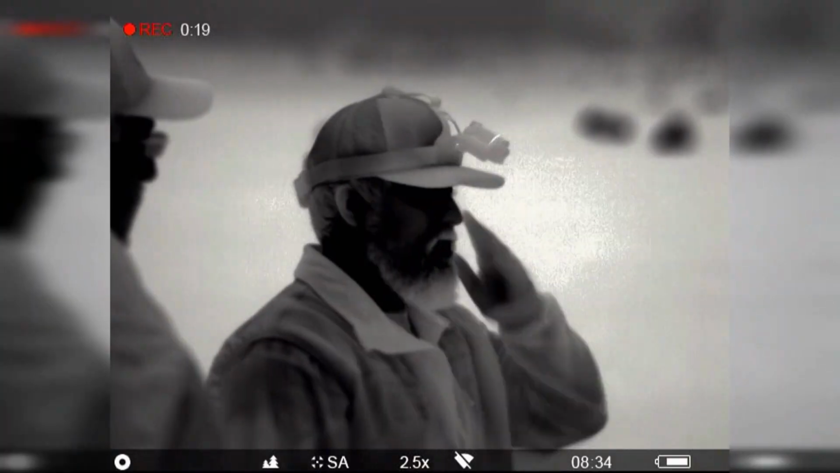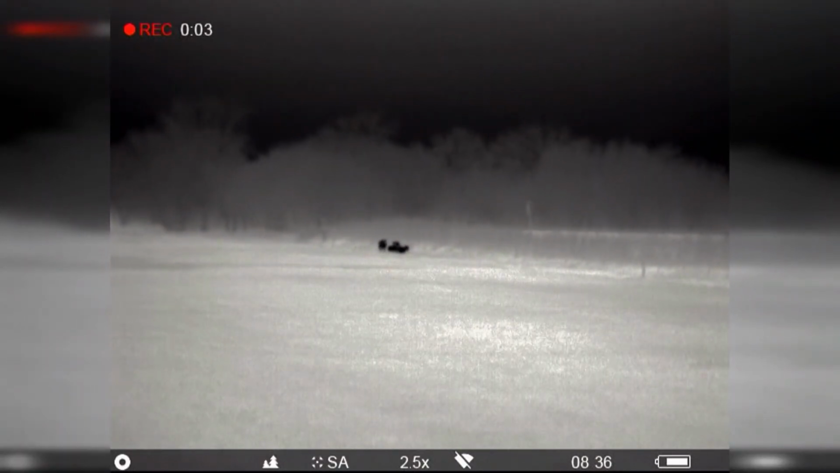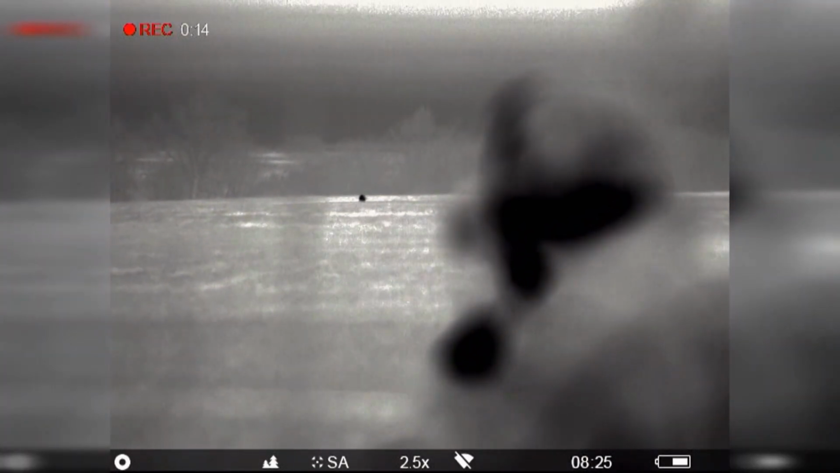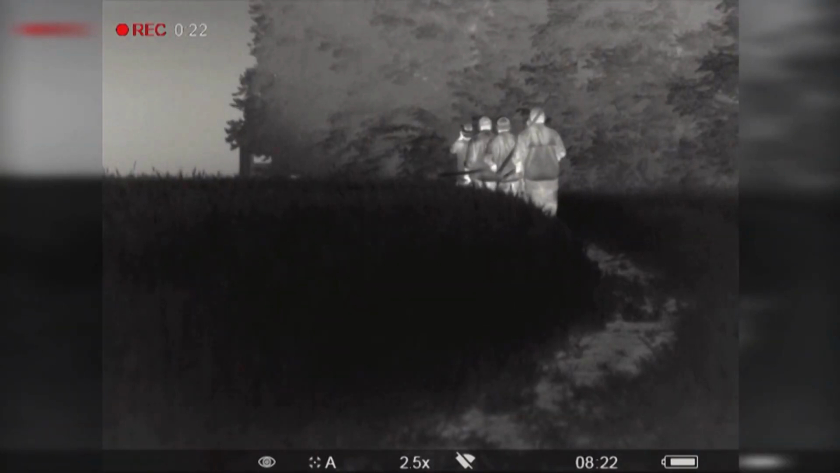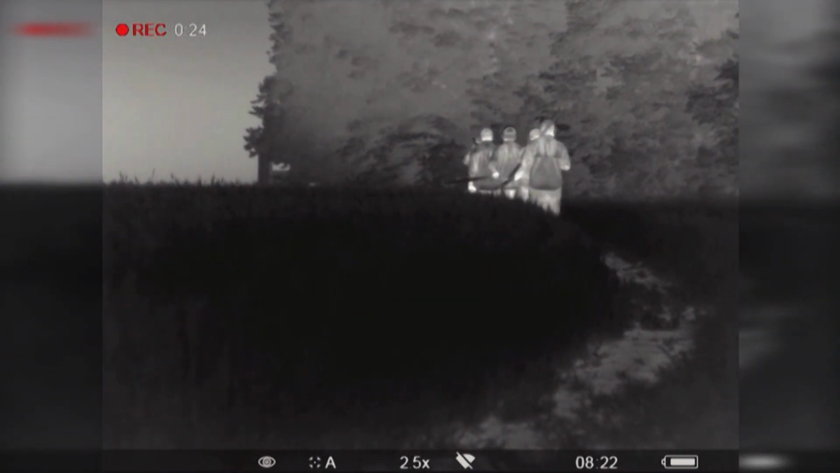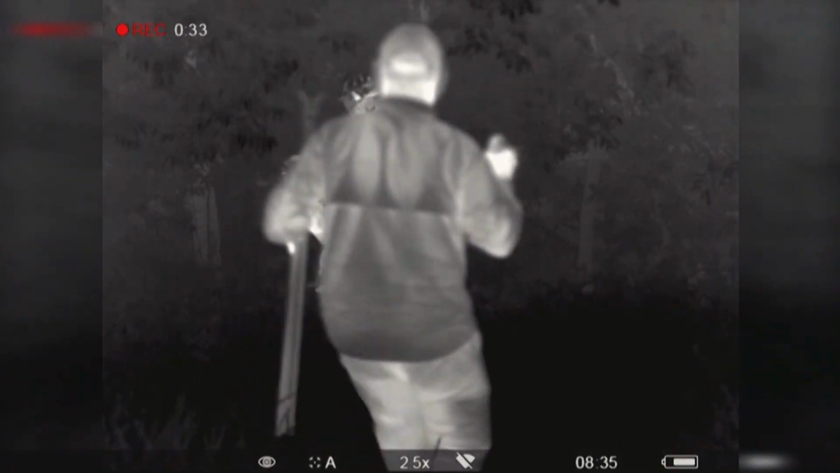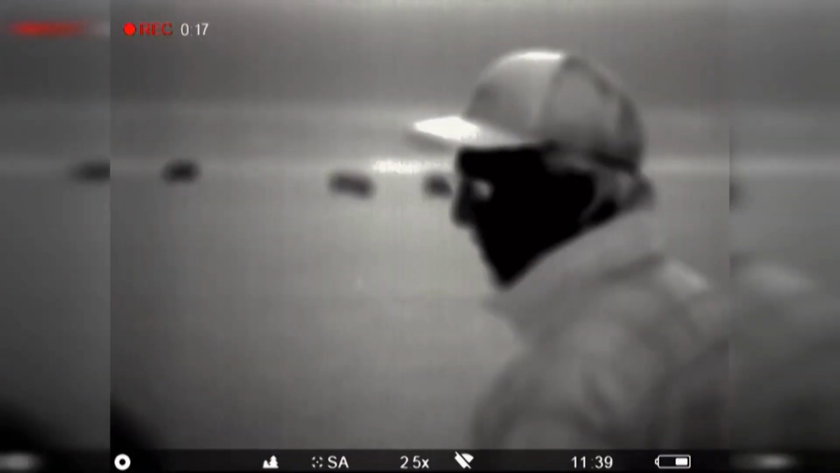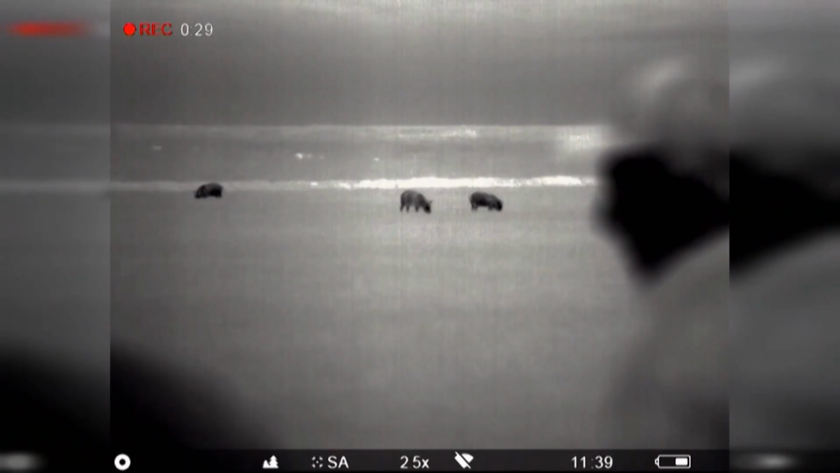You got to have the wind in your favor. Try not to use any lights, if any lights at all. Strictly rely on your thermal scope. And the biggest key thing is to play the wind and keep the wind in your favor. It's kind of a challenge, but we made it happen, and we snuck across that wheat field, and man, we got in to within 40, 30 yards of them, and we set up, and they had no idea we were there.